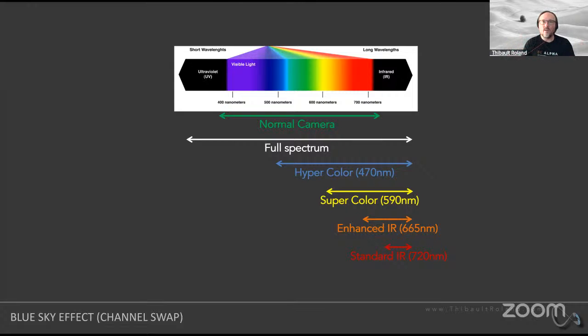Why do you even have all these different options? Well, you have all these different options because each option has a different effect. A full spectrum camera, again, will be sensitive to visible light as well as IR. You can actually also use this particular camera and put on another filter on top of it.